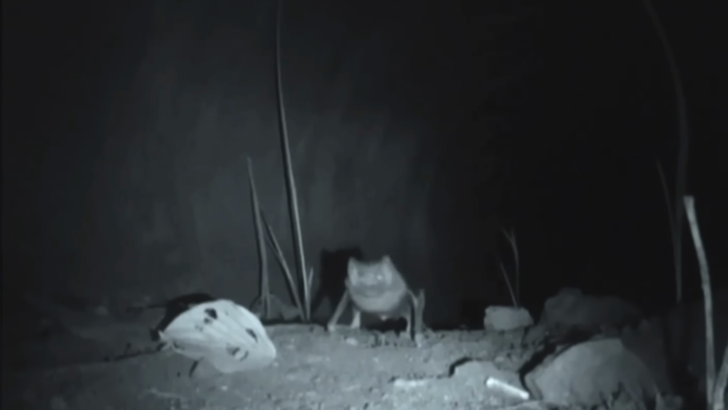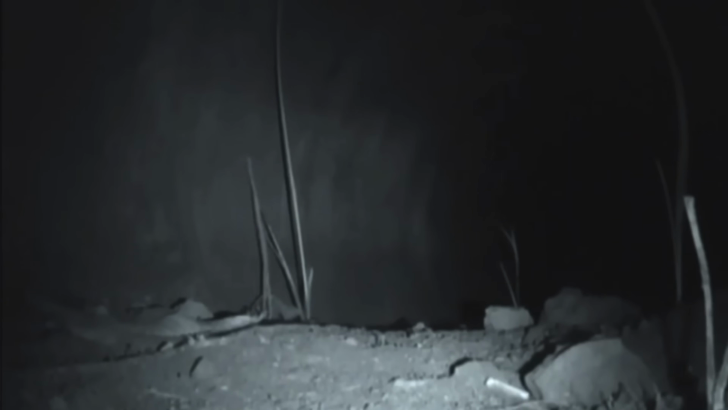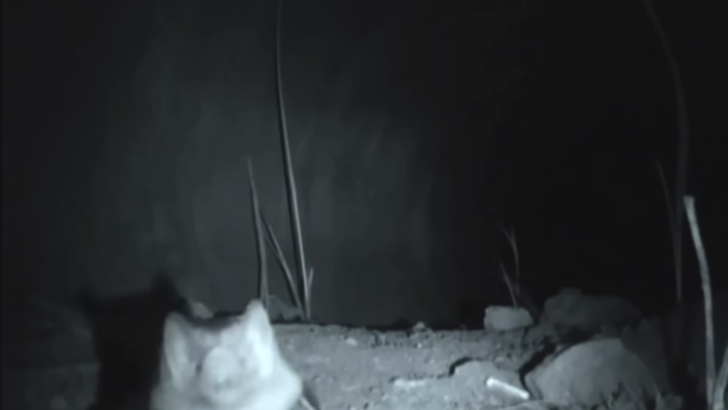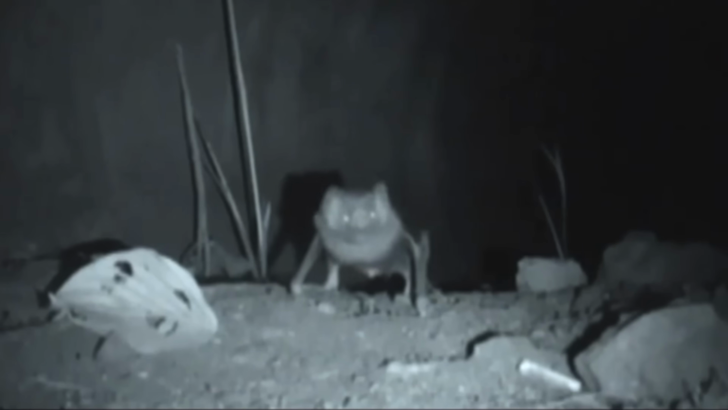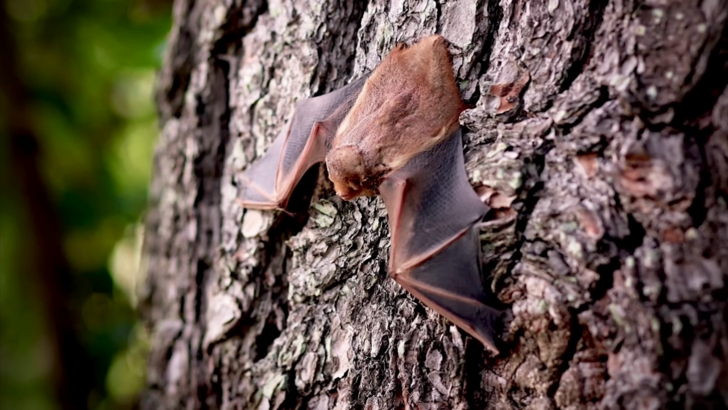The vampire bat leaps and inspects the camera, then it retreats, and then it repeats this a few times. Just the way this animal looks and moves is unsettling. But its eerie appearance is not the scariest thing about it. As it states in the name, these bats are indeed real-life vampires.